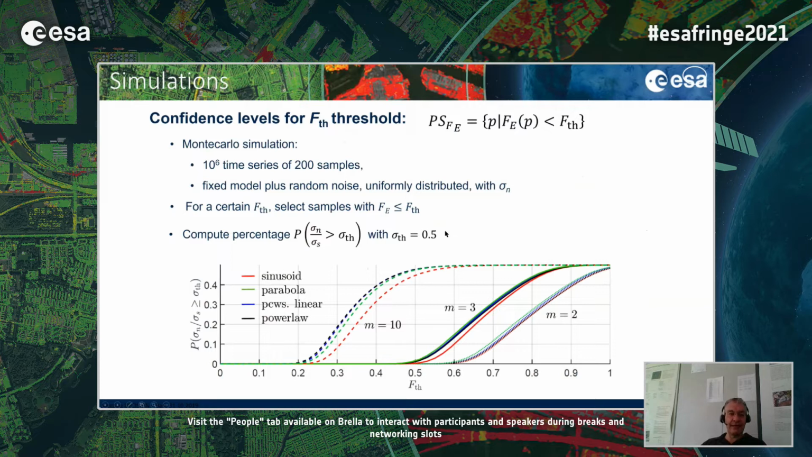We can see here that these curves are again mostly superposed for all the signal models once you have fixed the estimation parameters. So, for instance, we see that for m equal 2 here, by using a fuzzy entropy threshold of 0.65, we expect not more than 5% of false alarms.